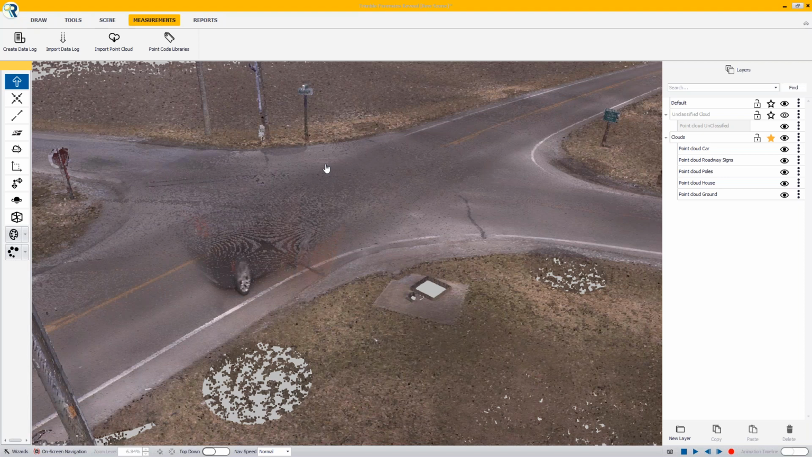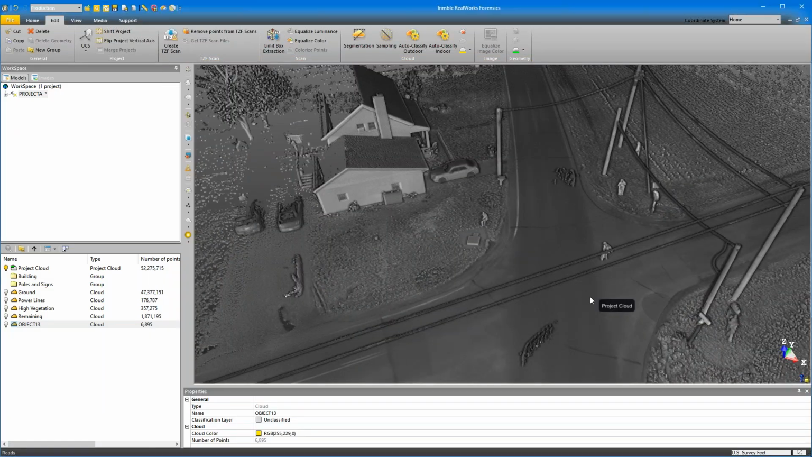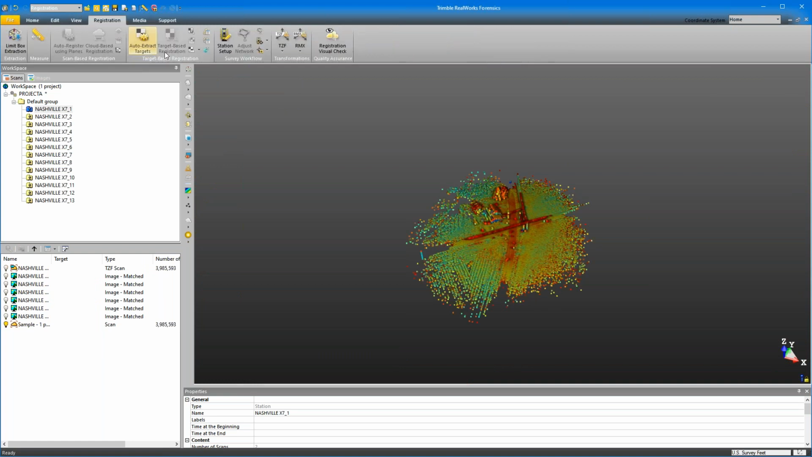That sounds fair. And another question from Hunter, how can we geo-reference in RealWorks? That is a very good question. Hunter, stay on the topic, Hunter. Are you kidding me? So I can probably answer that. You switch to registration mode, and under the registration tab, see that little blue icon right under that one, that's georeferencing right there.